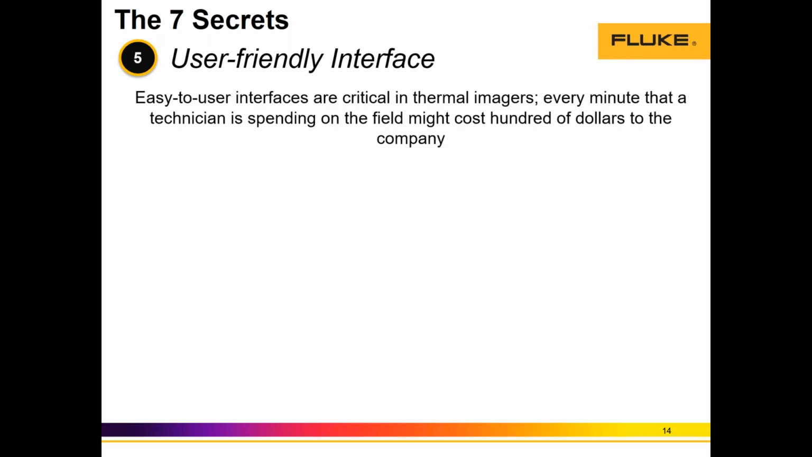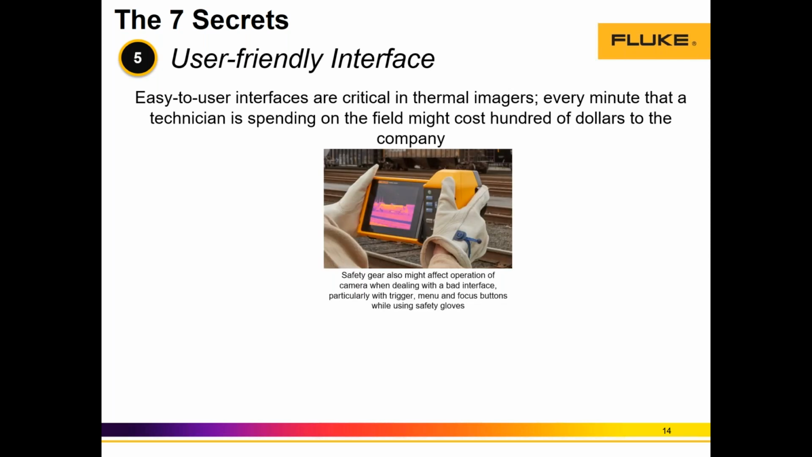Because UX doesn't mean the visual interface on the camera. It doesn't mean the firmware representation on the LCD. UX means how to save, what is the form factor of the camera, how to take the image, what is the tangible and the intangible interface of the camera that the customer is interacting with. And it's also the type of screen, the weight, the center of gravity, and I think I mentioned before the form factor. And our Fluke cameras have two types of form factors. We have the handheld gun form factor and the articulated form factor, which is the one that we're showing here in this image.